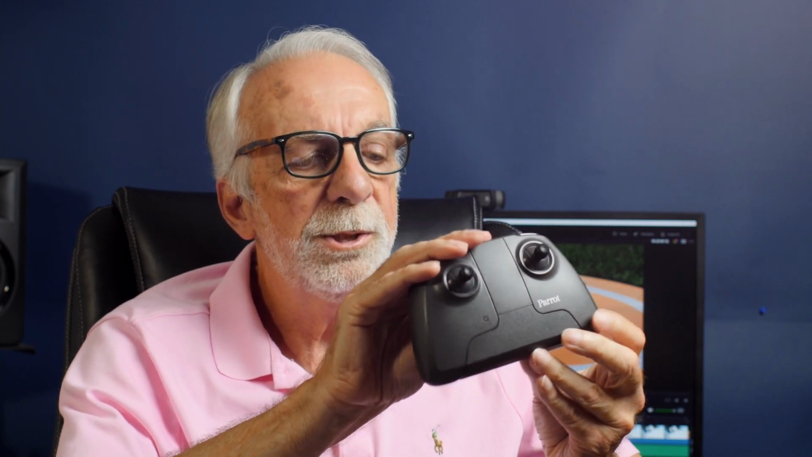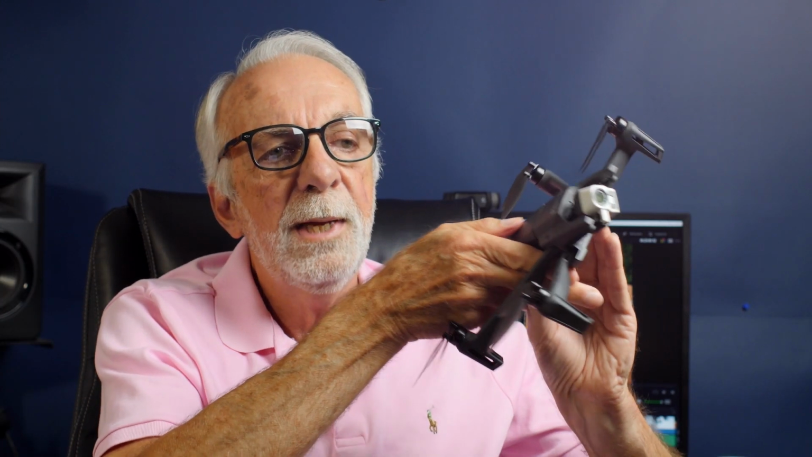Now cons, and here's the controller. That drives me crazy. There's no on-off switch. You have to open it up to turn it on and close it to turn it off. I think that's a poor design. Because of the way the camera is designed, as much as I like it, you cannot get an ND filter to fit on that 4K camera. So that's a downside.